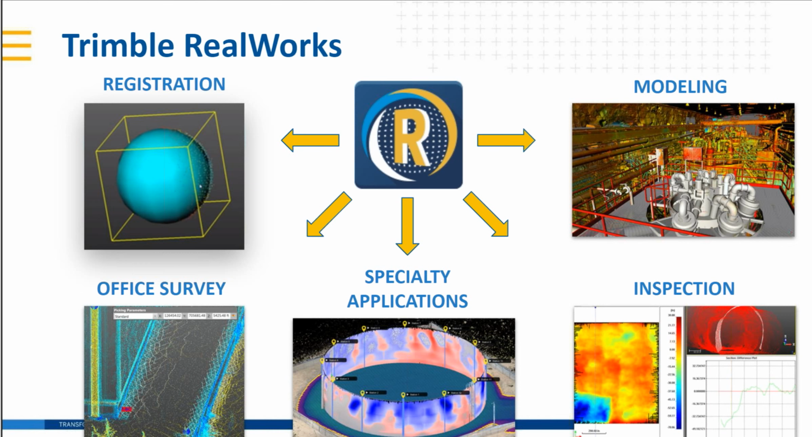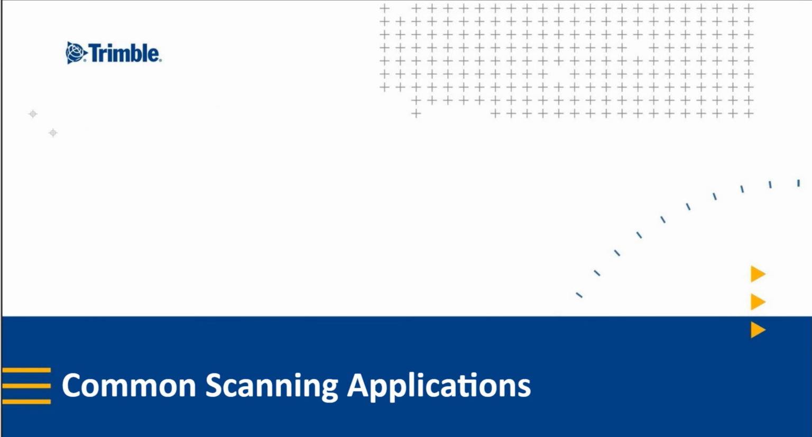That screenshot there at the bottom shows a really unique tank inspection workflow that our expert will talk about throughout.